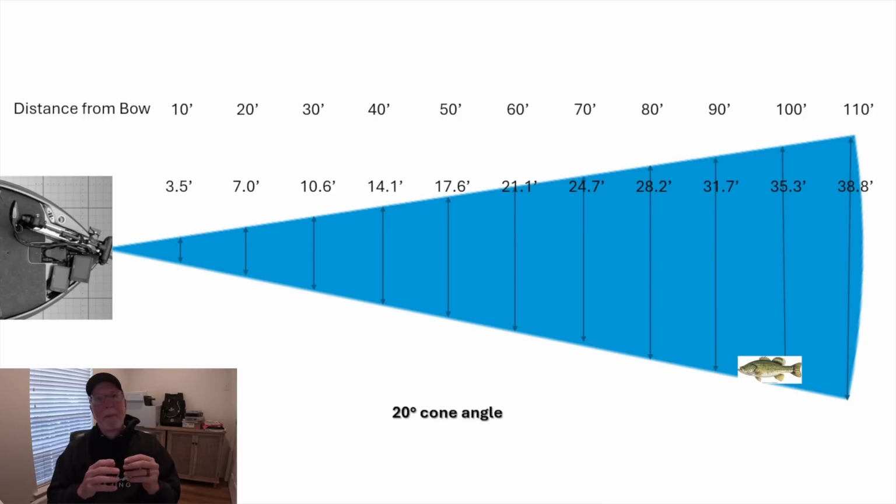So again, something Ben said about how he missed that fish makes sense to me once I realized this graph. When I get way out there, if I can get a fish in that 40 to 60 feet range, my likelihood of putting that bait in that fish's strike zone, if you will, greatly enhances.